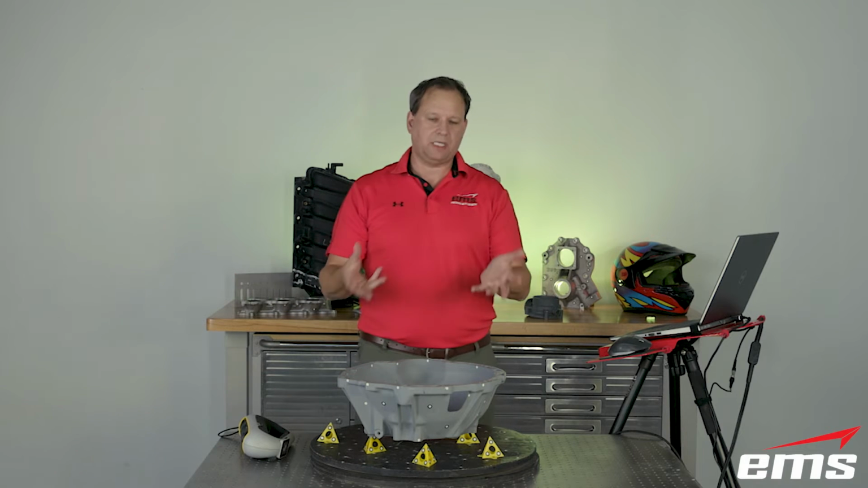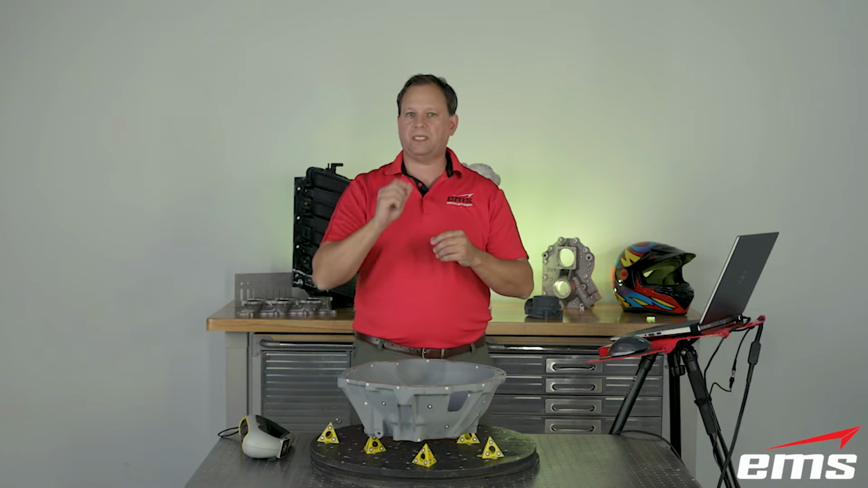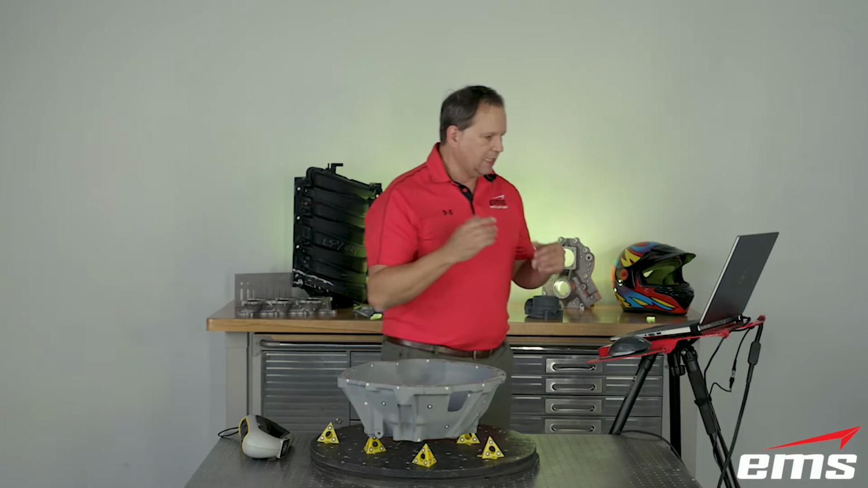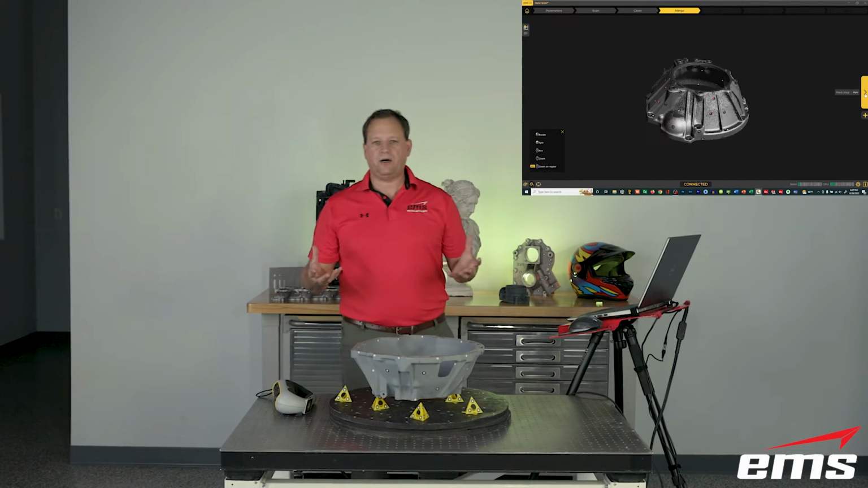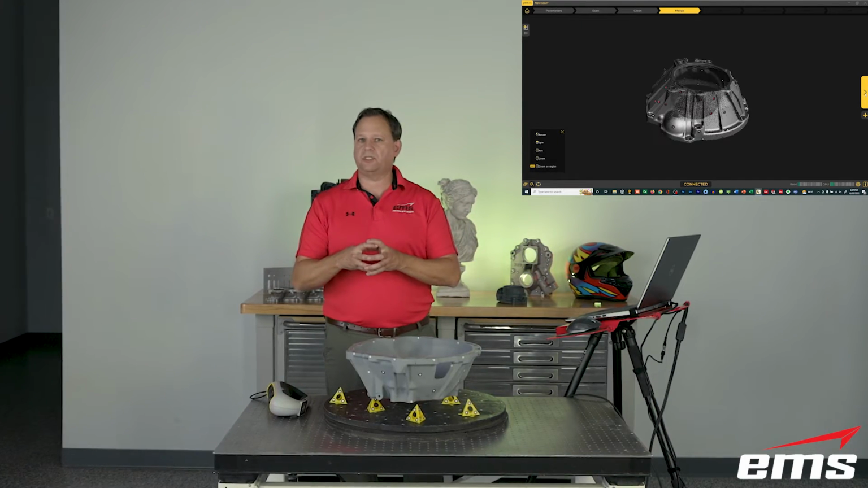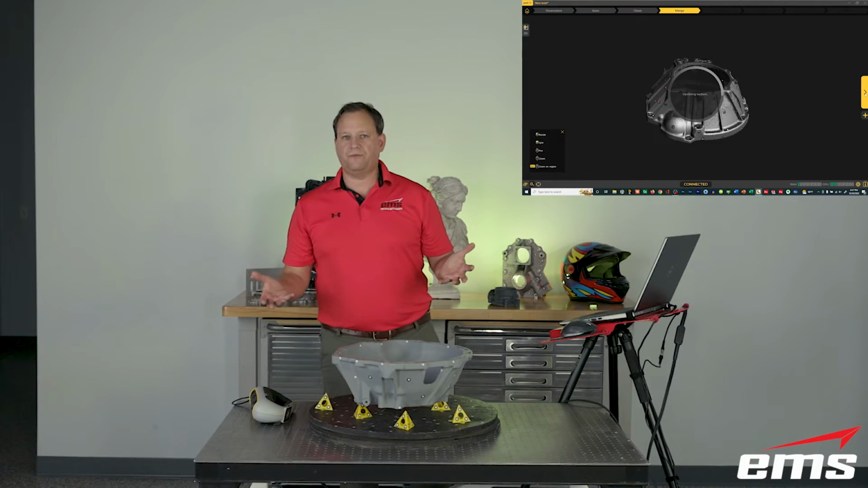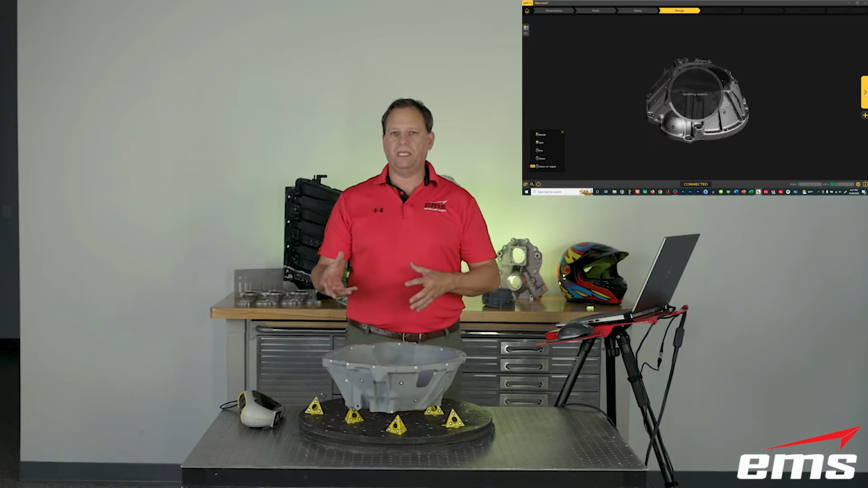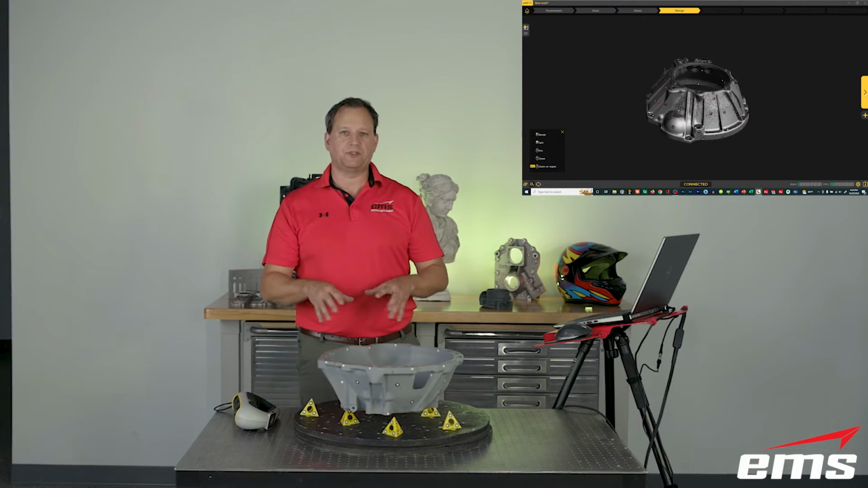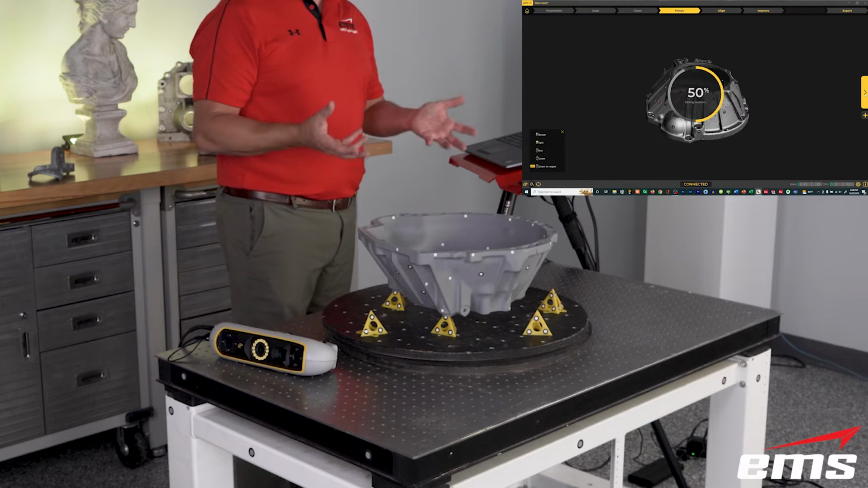Now, if it can't do that because you're not using targets, it'll try to auto-align it, and you can also pick some common points and do it. But you can see here another advantage of using targets: it's already found how they align because it found matching targets, and now it's merging those two data sets together for us. So you can see within 5 minutes we've got this scan. Now to do a really good job, probably take another 3 or 4 minutes per side to really get in and get all the features. But again, you can see how simple this was to scan this automotive bell housing.